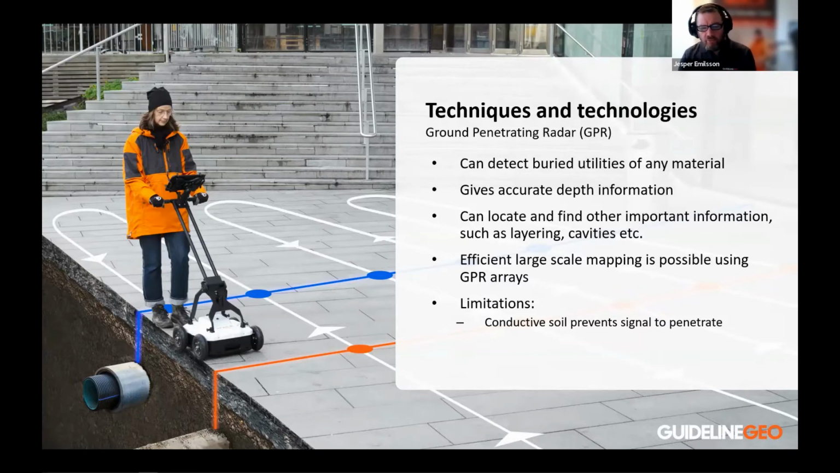With GPR, you can also use array technologies, so you can map several hectares a day. And there are some limitations with any geophysical methods. There are limitations, and that is, of course, where you have a conductive topsoil or a conductive soil in general that will attenuate the signal, or it will prevent the signal from penetrating into the subsurface.